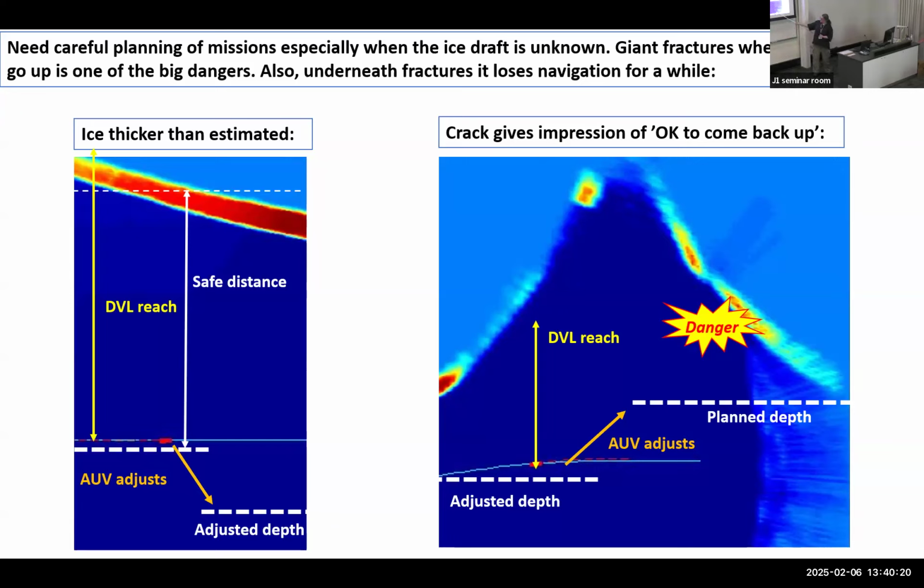Or it could be that it's detecting something in the water. That's our hypothesis. If it was this, that was due to the human error that we put the target depth, not wisely.